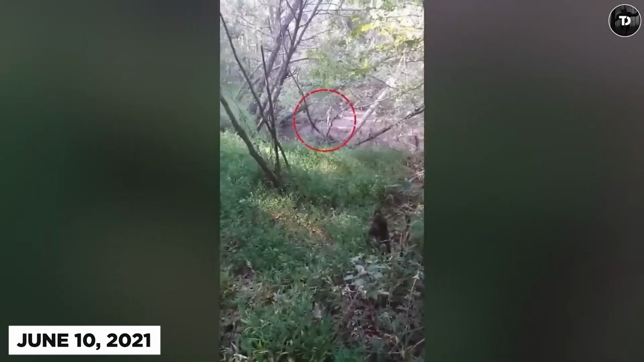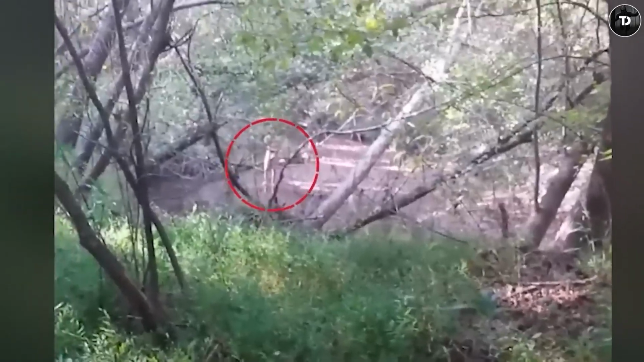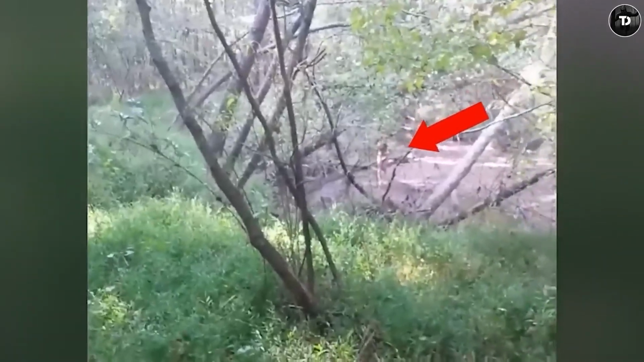On June 10, 2021, a lost traveler was passing through a forest in New Zealand when he took this photograph. While stopping for the night, the traveler was awakened by a terrifying zombie-like cry not far from his location. Hoping to offer assistance, he called closer to the source of the sound, only to discover its source from something that looked unlike any known human seconds later.